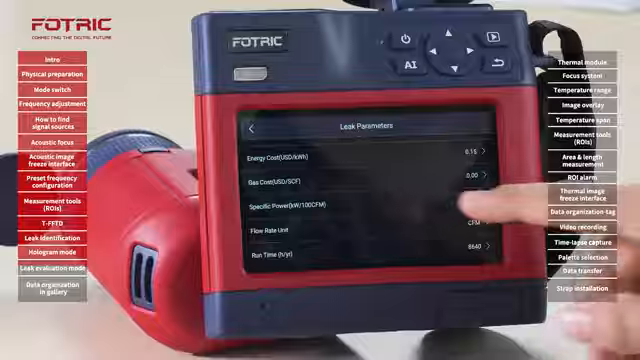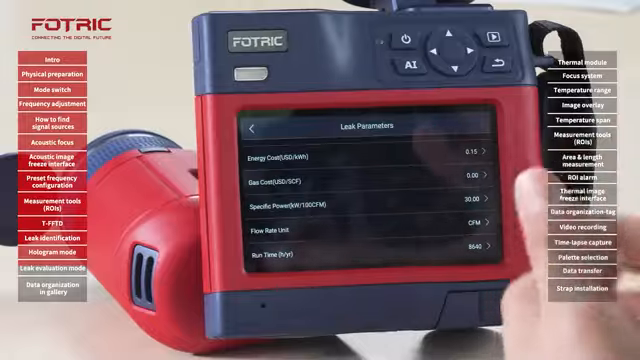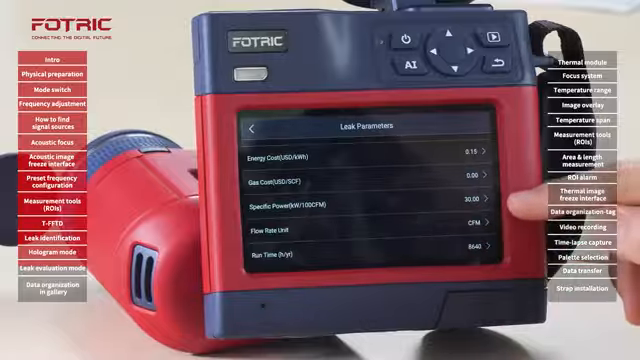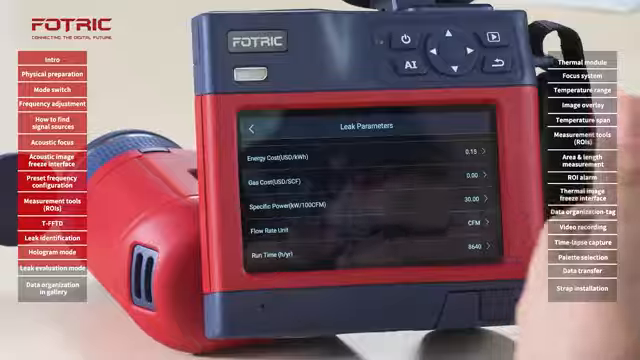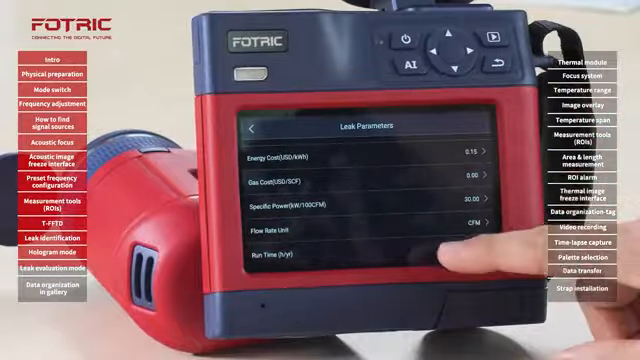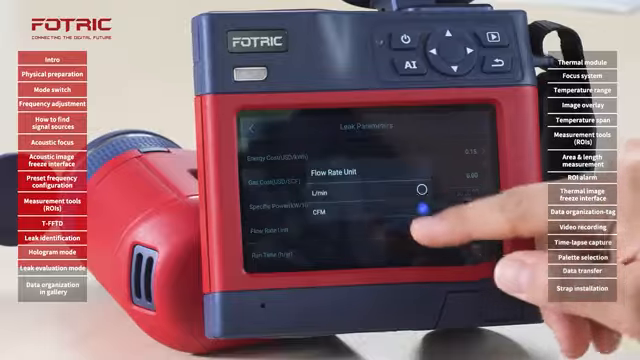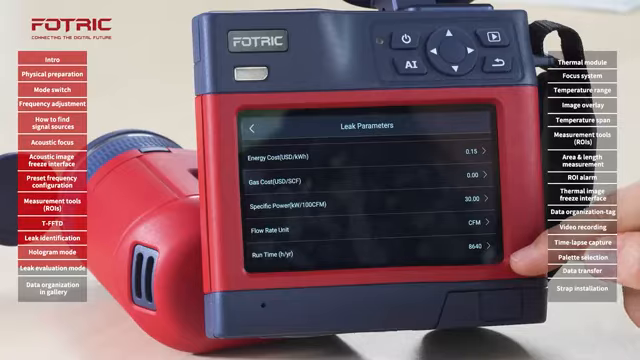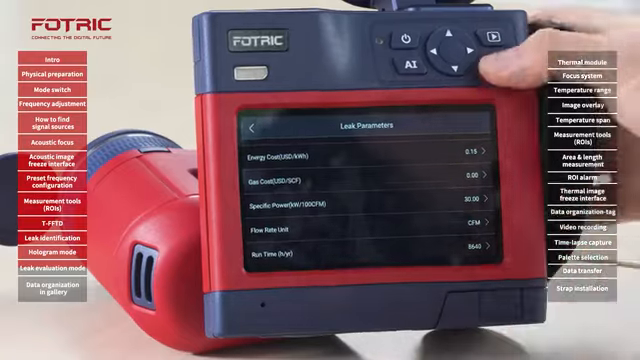The gas cost applies to specific types of gases other than compressed air. The specific power, if you don't know this value, we're going to keep it at 30, which is a regular efficiency for compressing systems. Flow rate unit, CFM, can also be changed to liters per minute. And the runtime, this is assuming a 24/7 operation of the system.